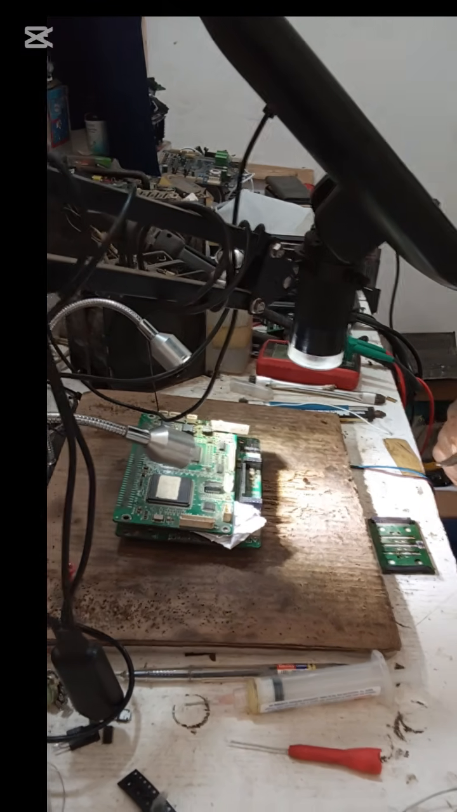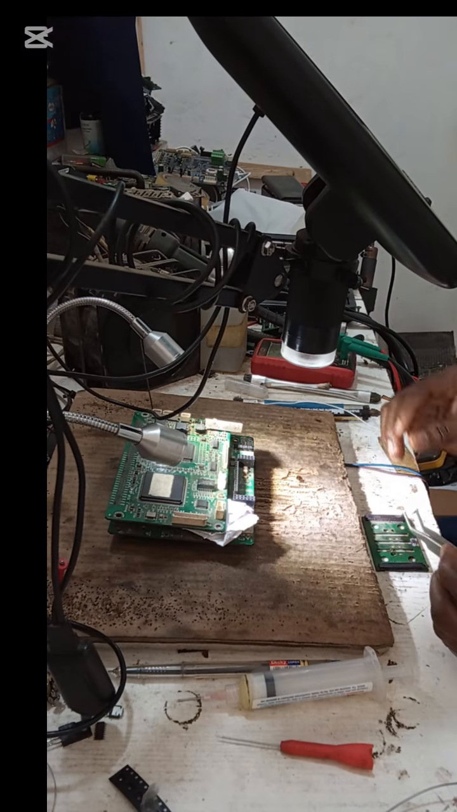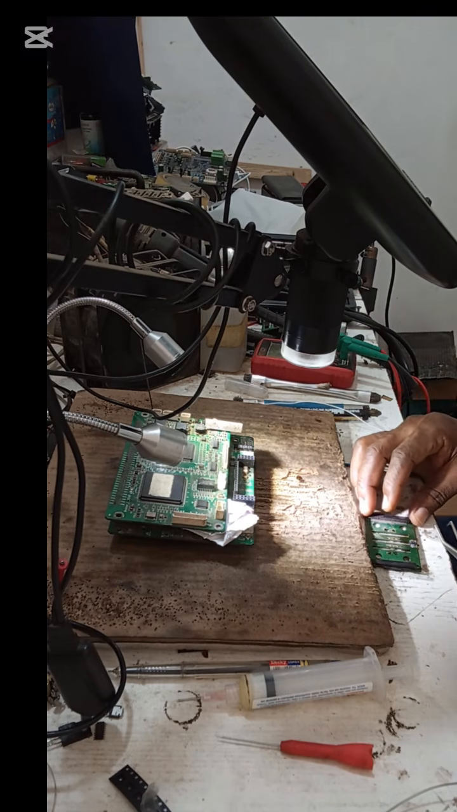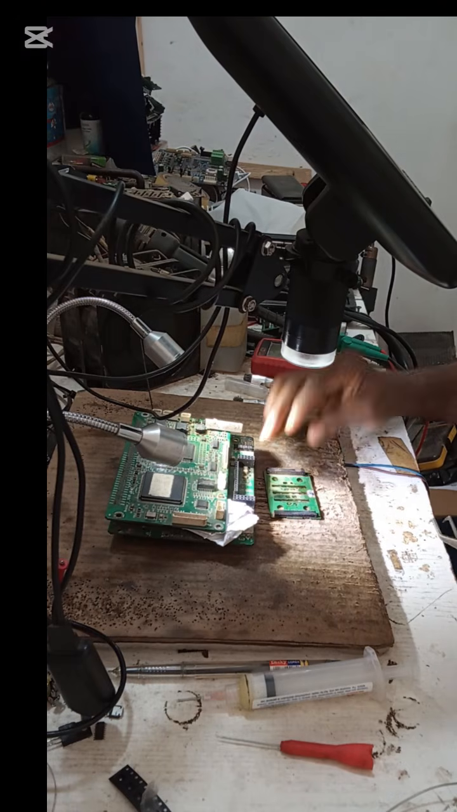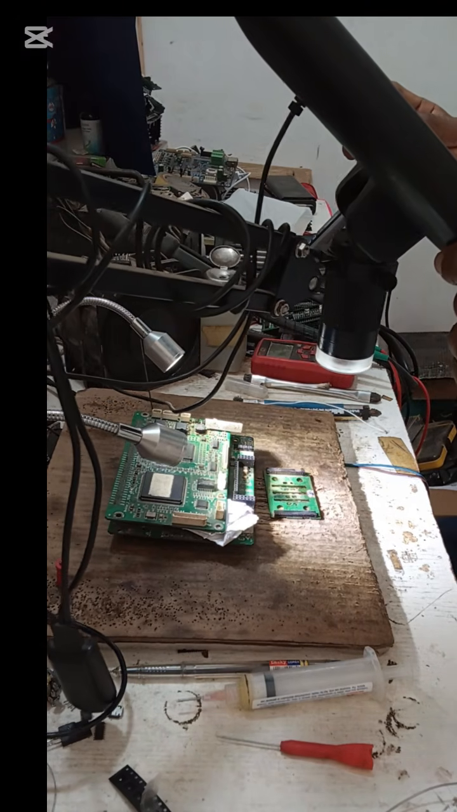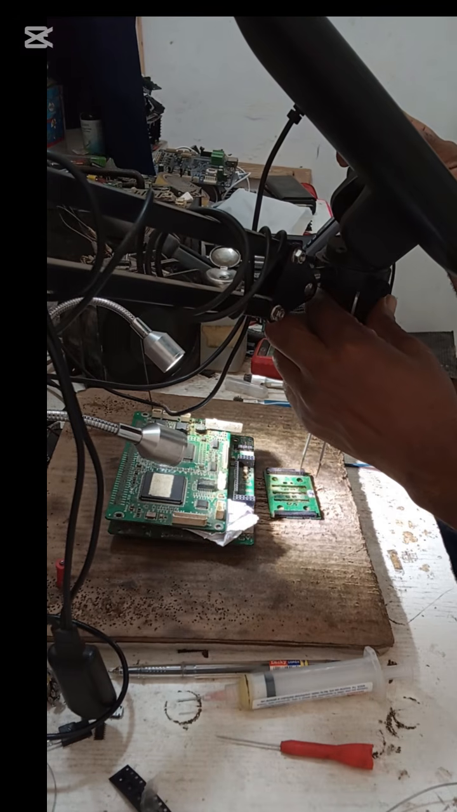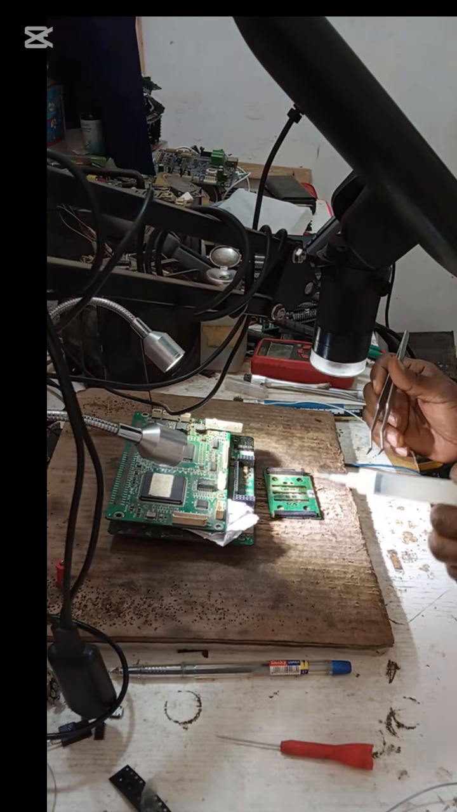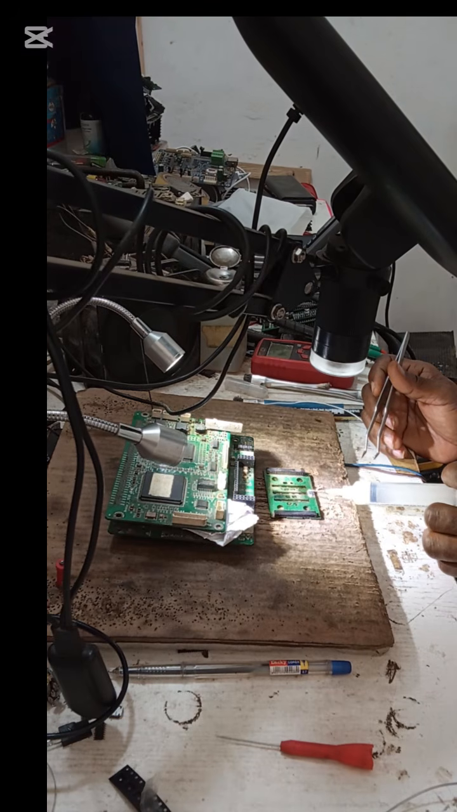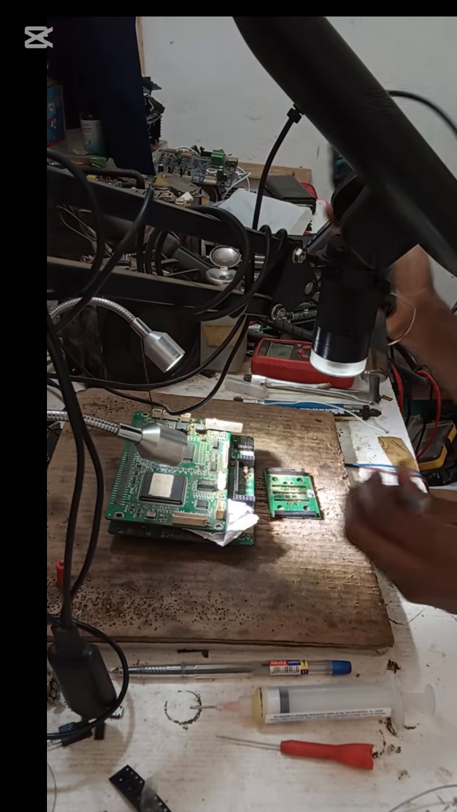I don't think you are seeing what I'm doing. Okay, maybe I should go under the microscope for easy view. All right, that is it. So the Amtech Flux, that's the method I use, easy method for easy fix.